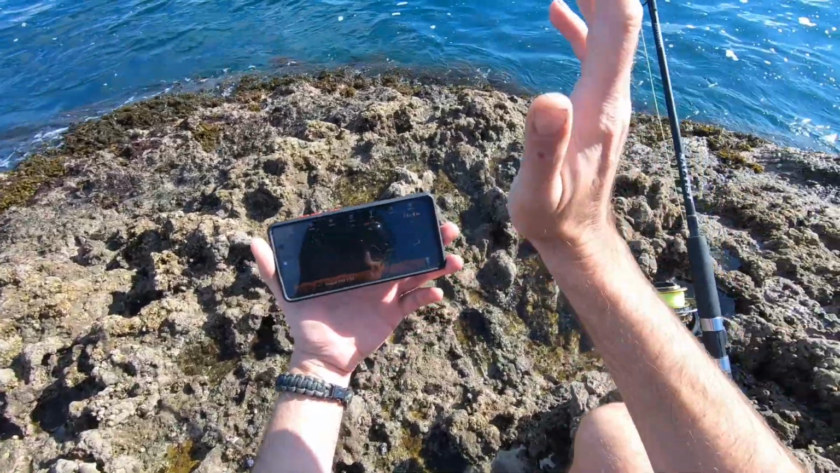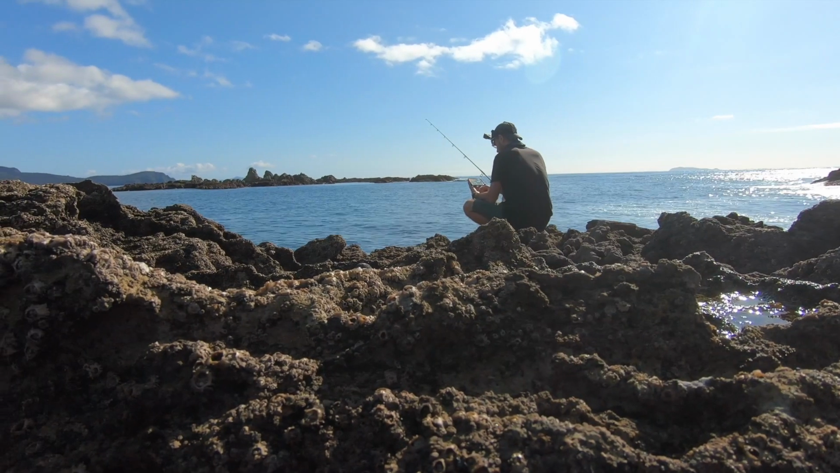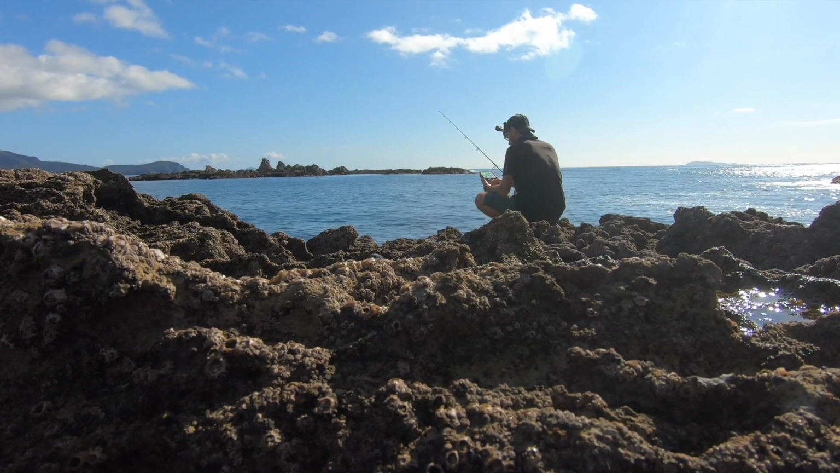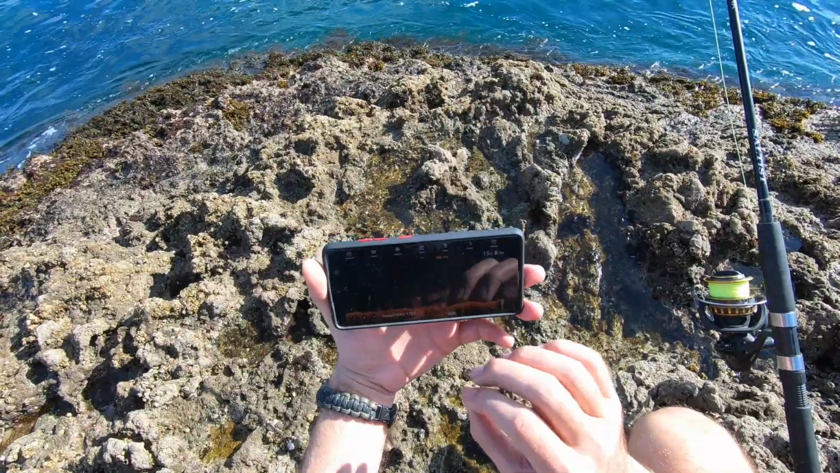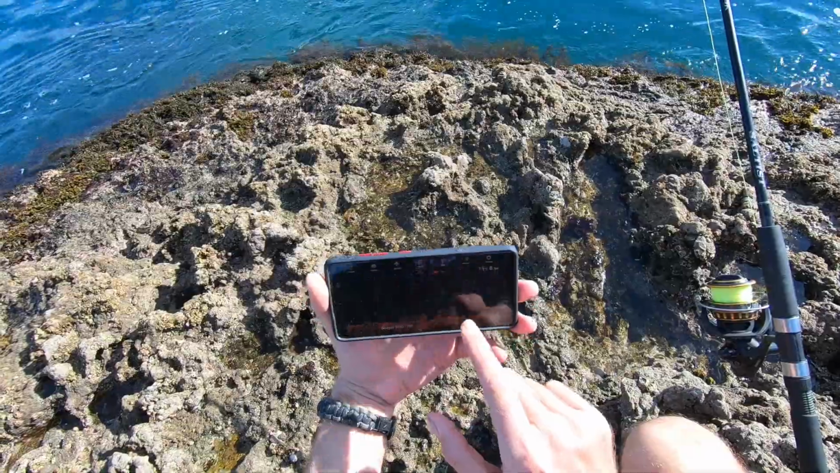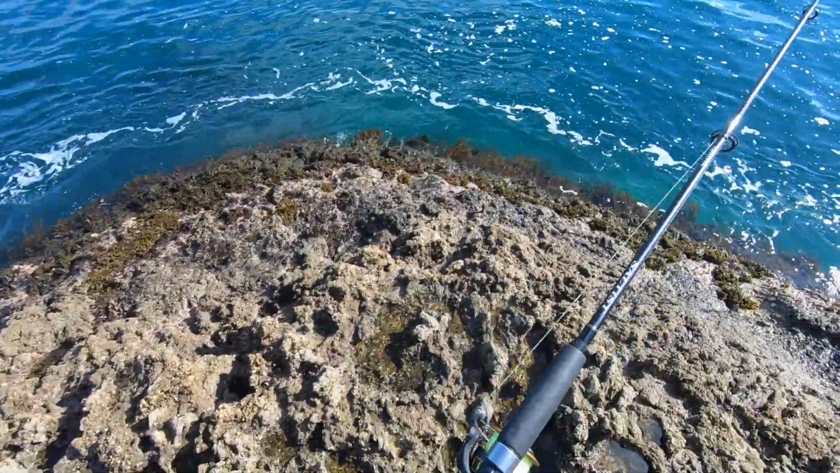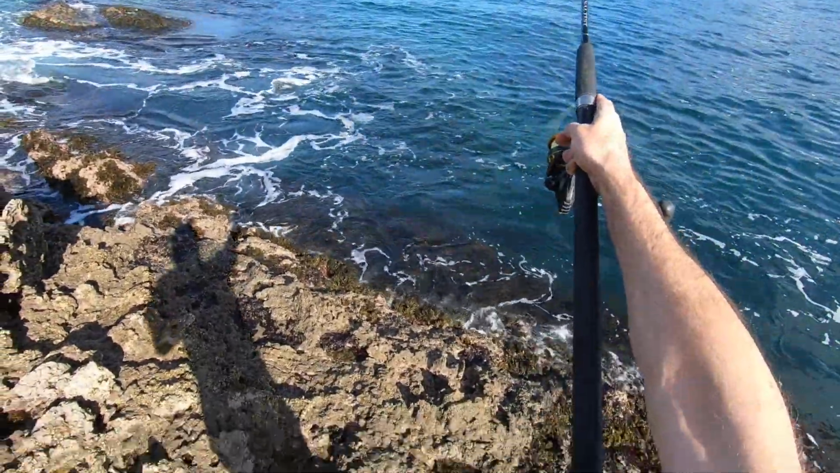So according to the Deeper, casting out in this direction is actually not a bad idea. Not too far, easy casting distance, and that would be good for bottom fishing. I can see some arcs here, so that looks like a fish arc. So that's not too bad. Give it one more cast in that direction.